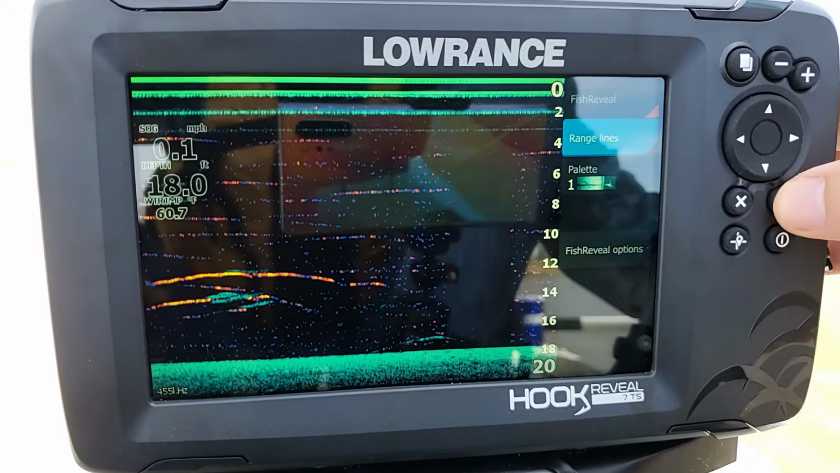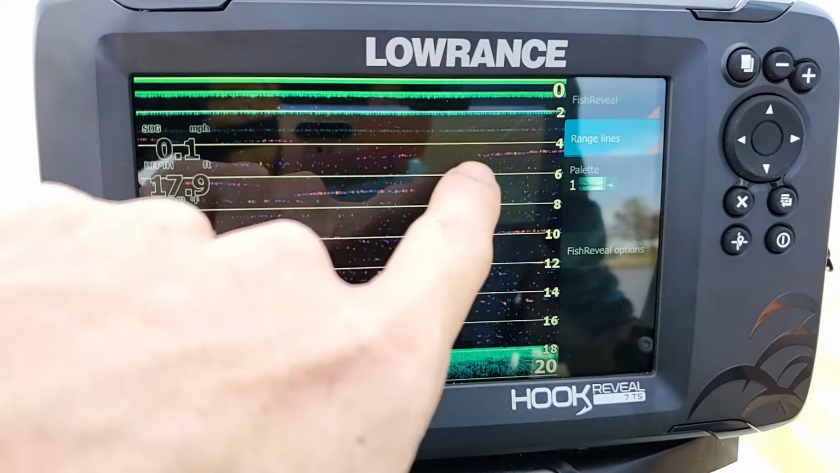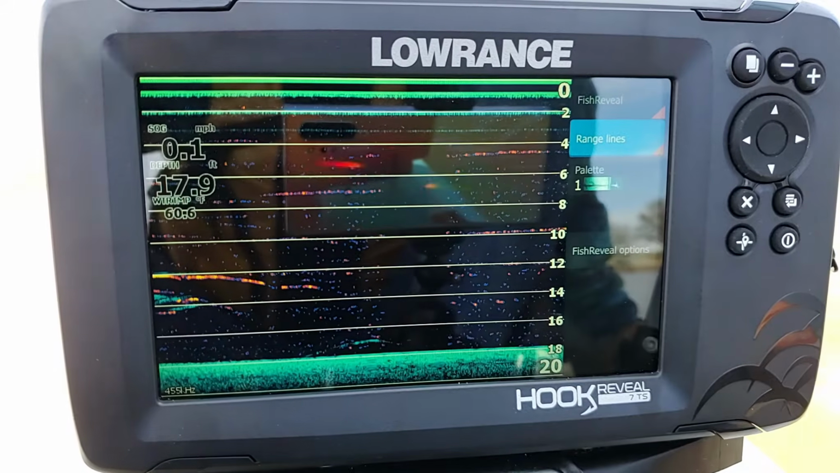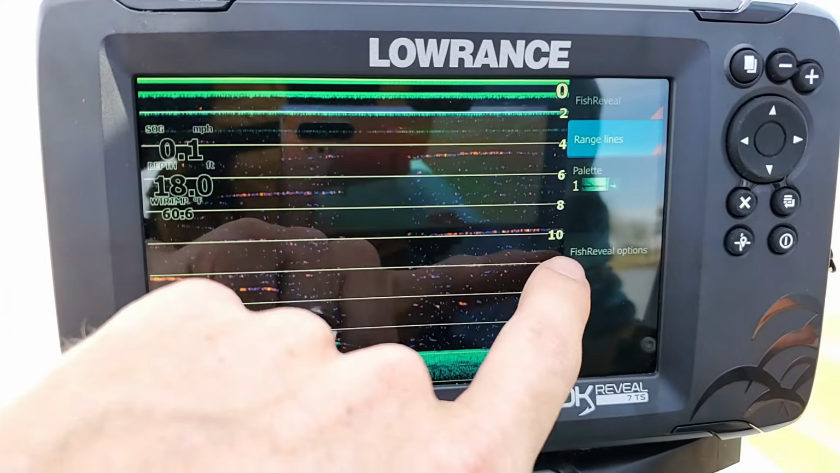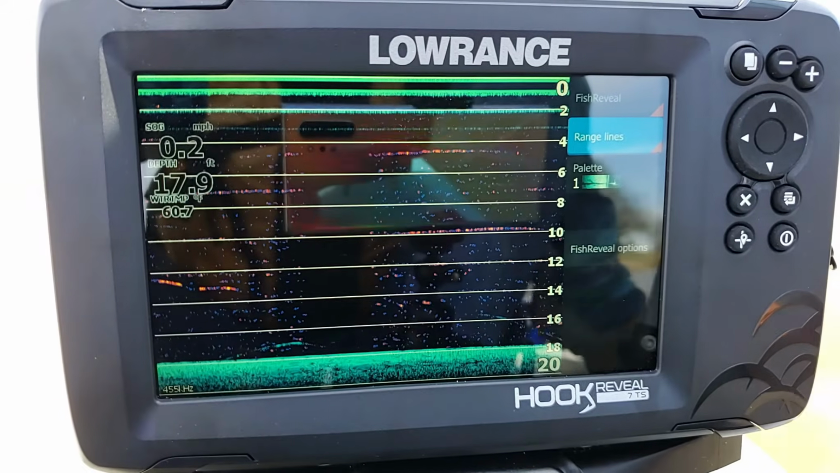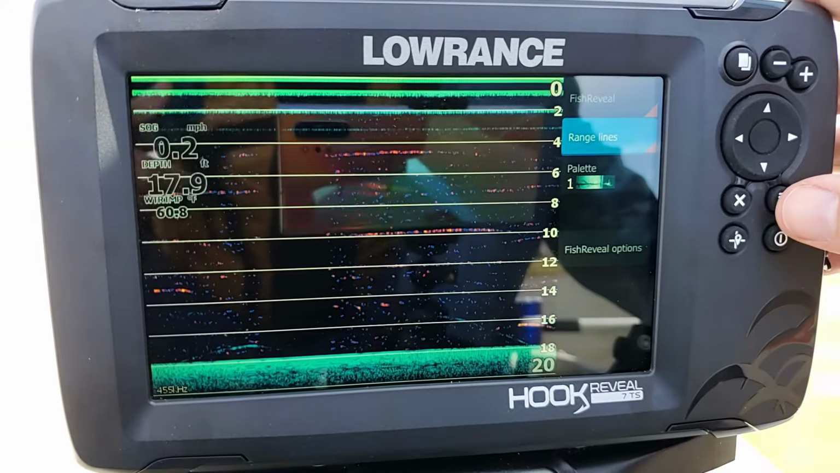Now we also have our range lines. When we select that, all it does is draw these little white lines across our screen, to give it an easier way to see that, oh, what I'm seeing over here lines up with 12 feet, or what I'm seeing lines up with 16 feet. That's all that really does. I feel like it clutters up the screen a little too much, so I don't care for it, but there it is.